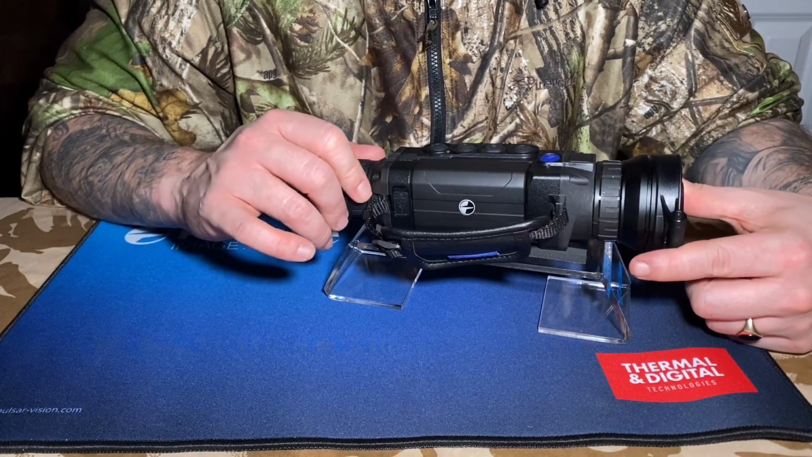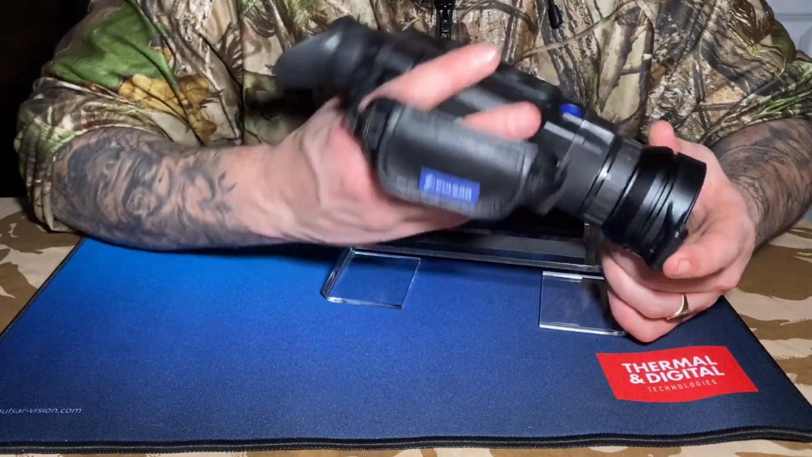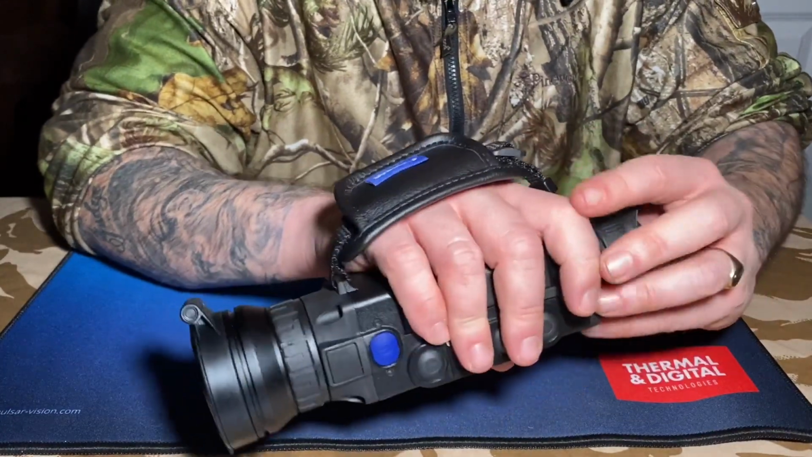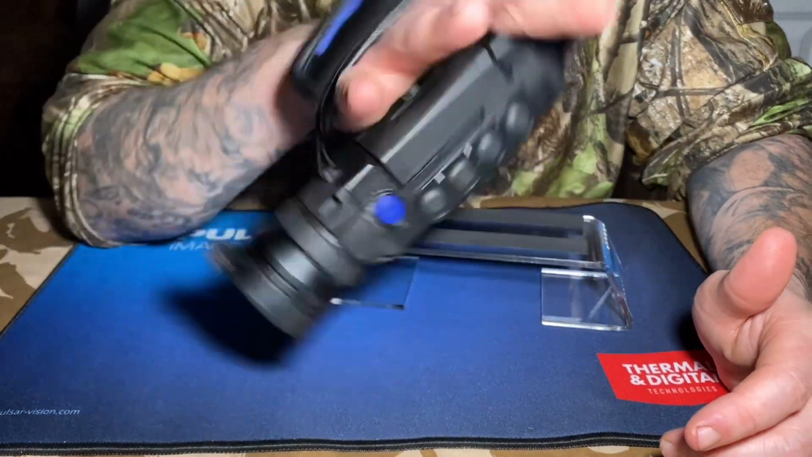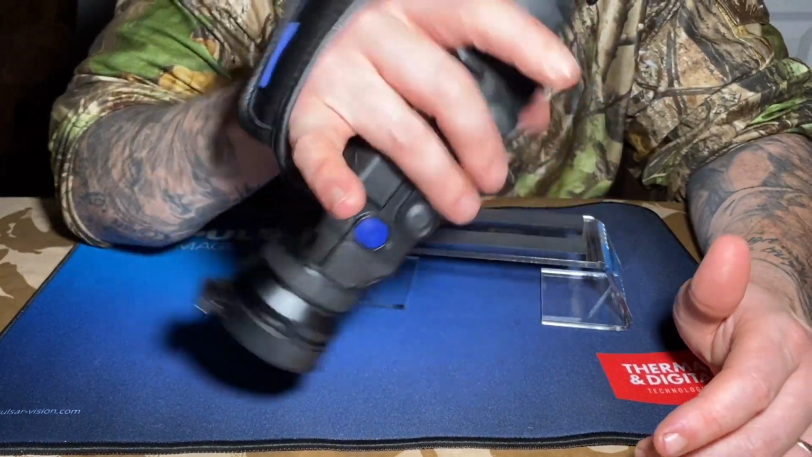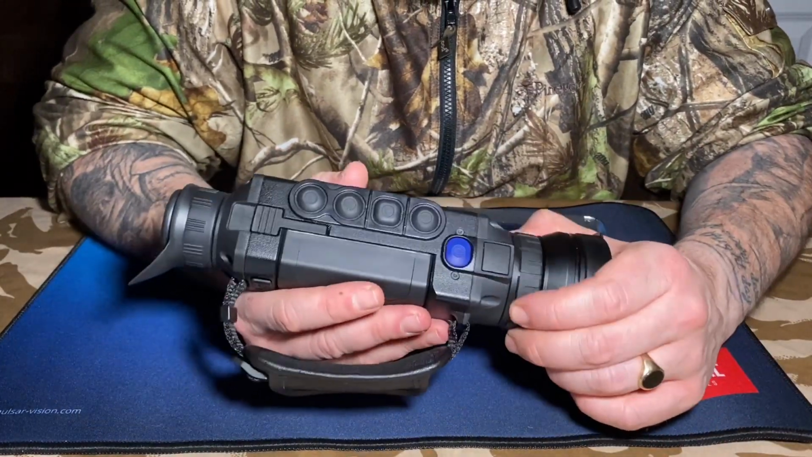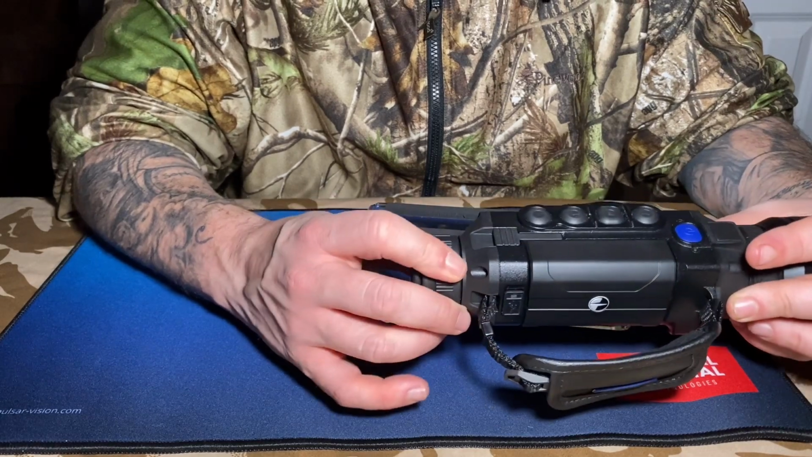The leather strap. I know I keep saying about the leather strap, but that is a pro. It's a fantastic idea. It does help. It sort of fits in your hand. If you're a bit butterfingered and you slightly drop it, it's there in your hand. It's going to save it. Lens cap, always a pro. Focus, a pro. This one here obviously is a focus as well. That's just for your eye when you're looking at it.